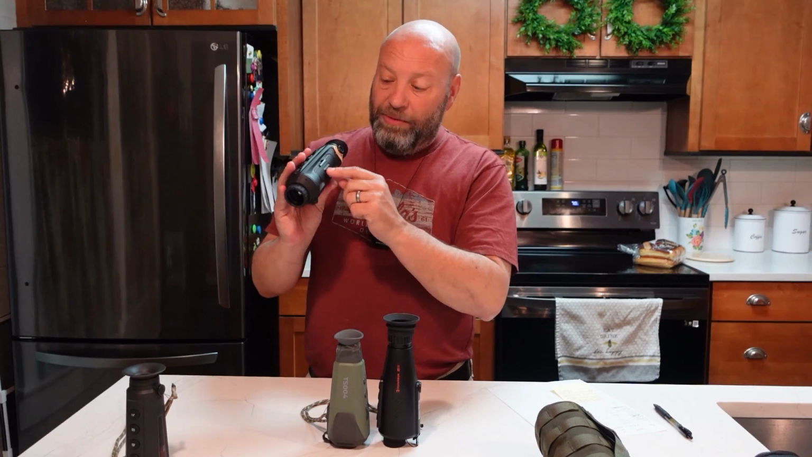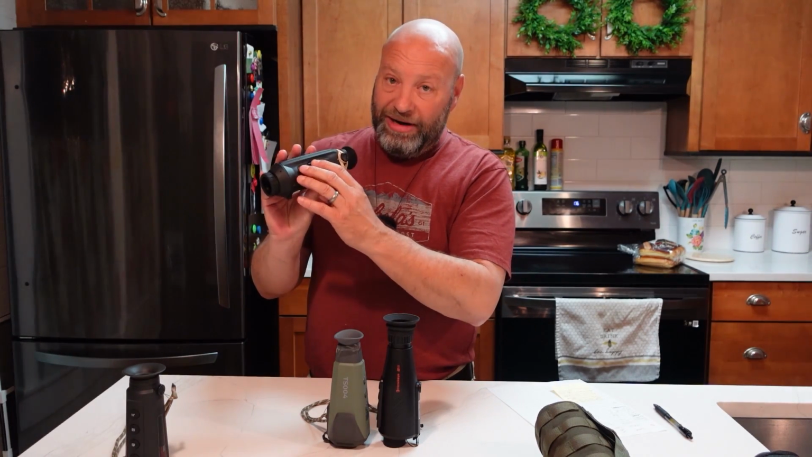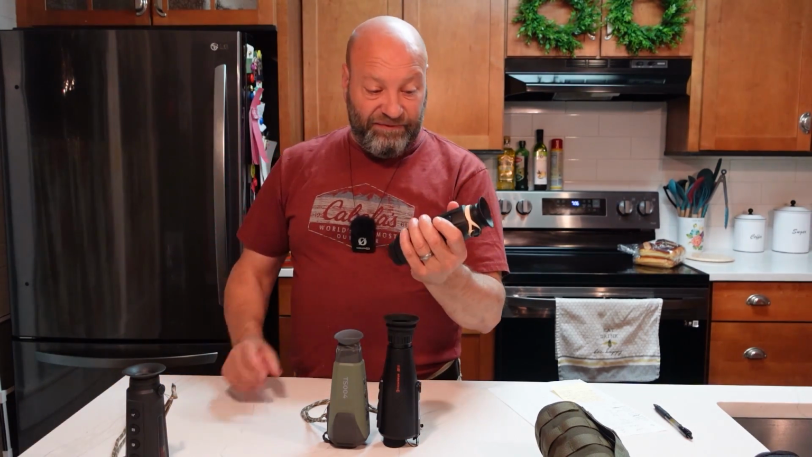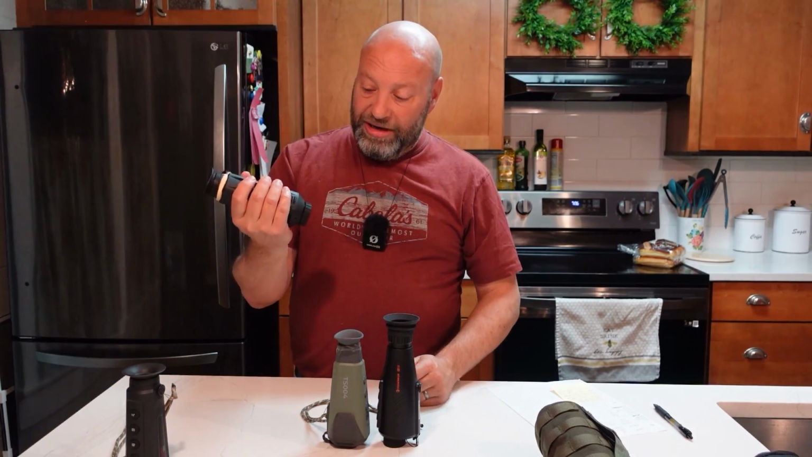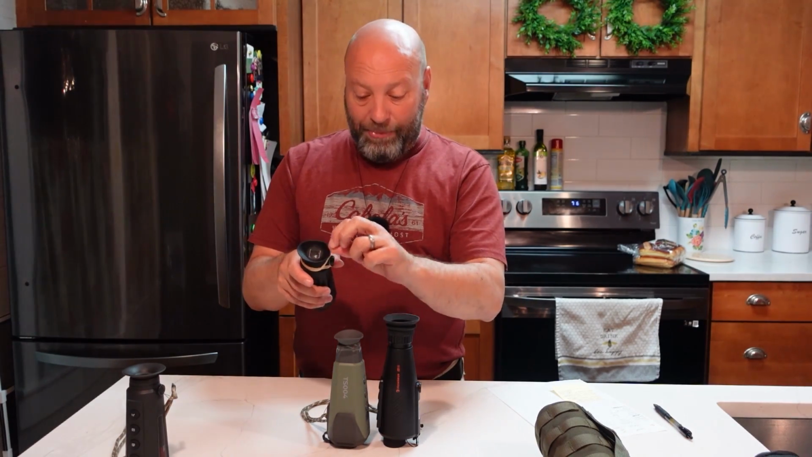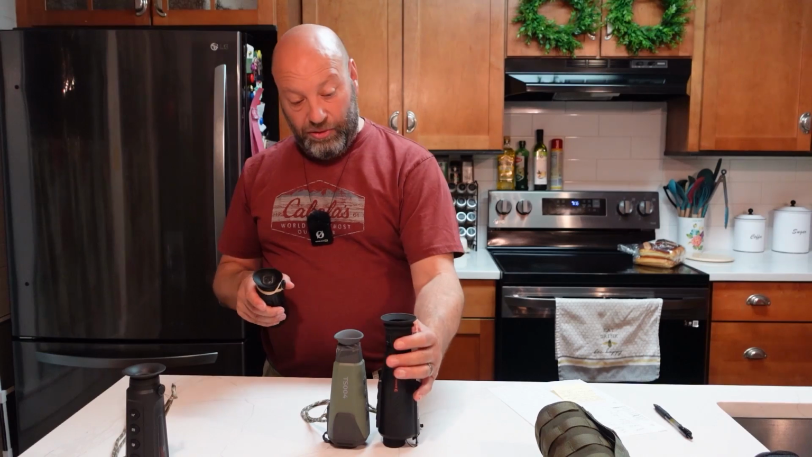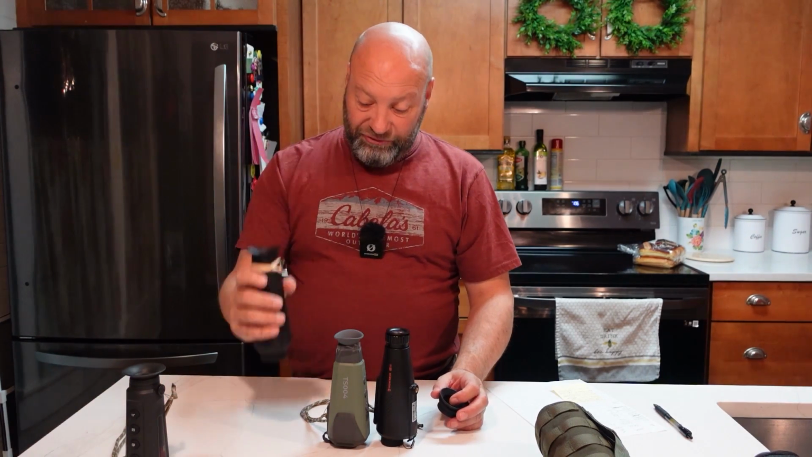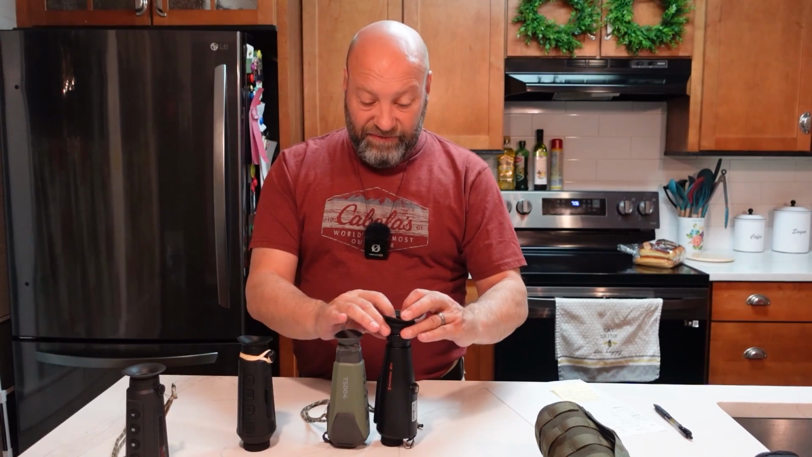I do like the replaceable battery on the door right here. The battery is brilliant. And I like the modes in it, and I like the setup, and I like the size. And it feels just really good in the hand, and I really am impressed. I like the eye cup. Does not pop off like these other ones do, like I showed you, where it just pops right off. I like the build quality of this one, very robust and very well done.